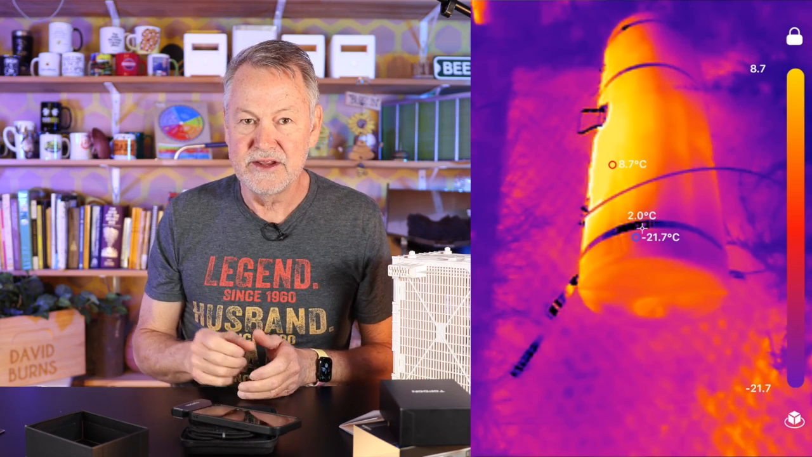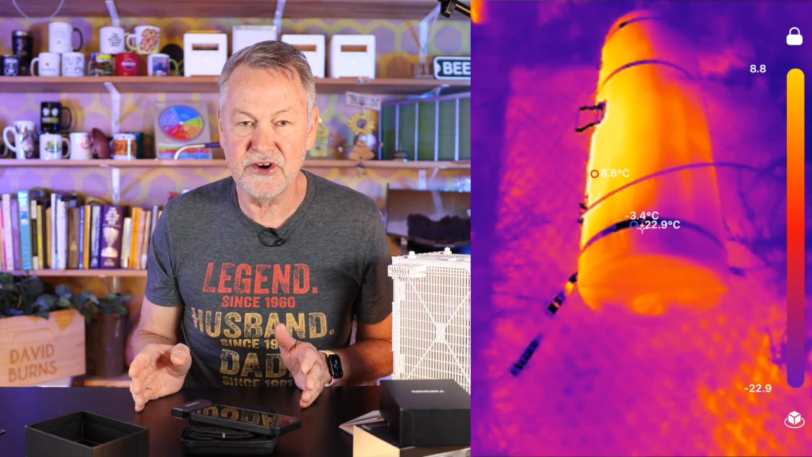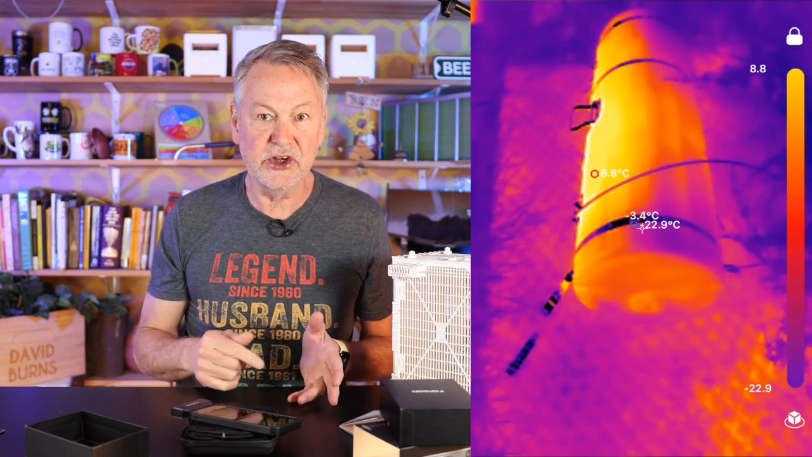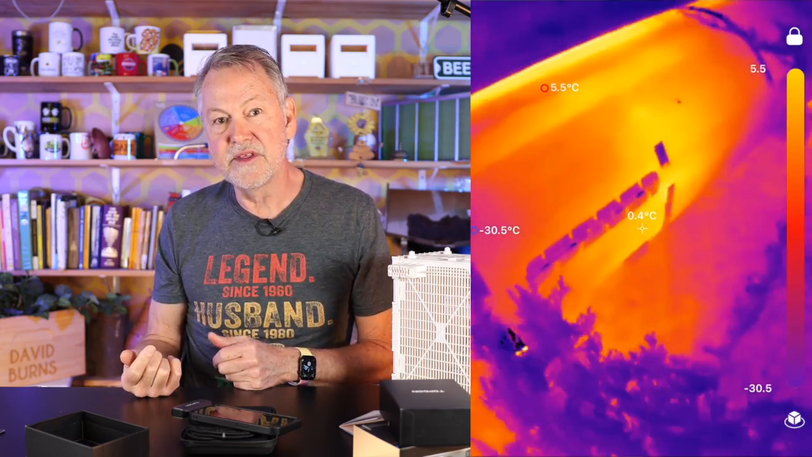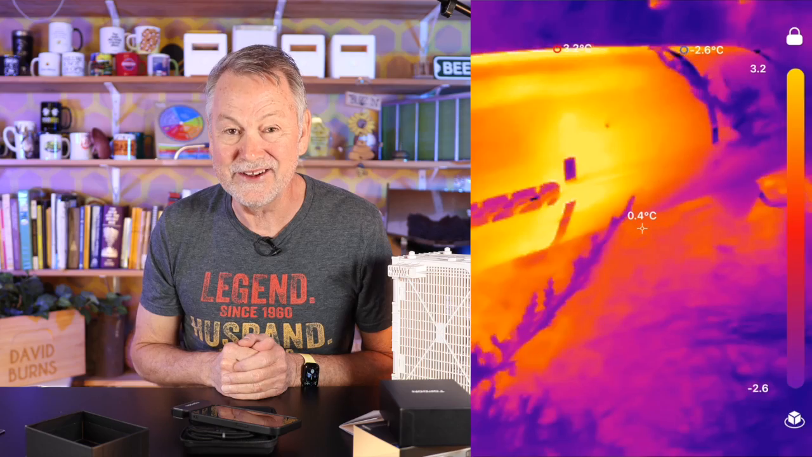And you can see that on the side facing the sun, the whole side of it is already showing a heat signature. But I decided I could go around the back of it in the shade next to a tree where the sun is not hitting it, and aha, look at that. Right in the middle of the little round hive that could, we see where the bees are making the heat there. That's pretty cool, isn't it?